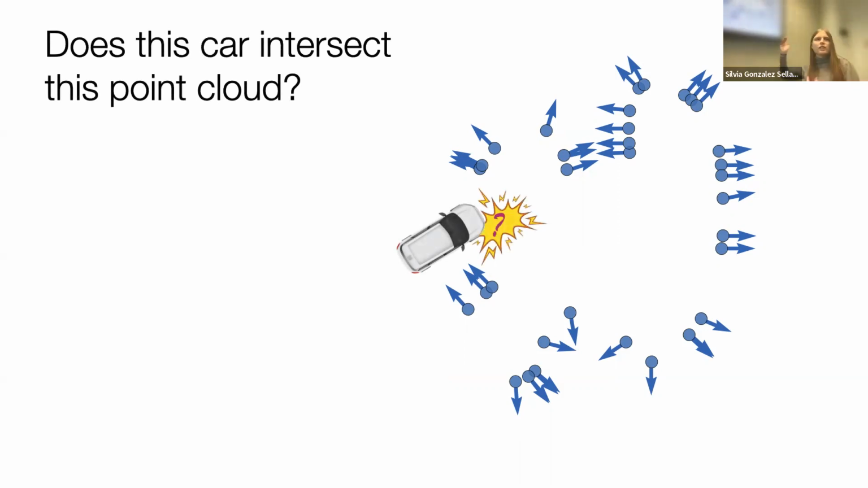So of course, it doesn't touch any of the points, but the points are a discrete representation. We assume that the points come from a complete smooth surface. So does the car hit that surface? That's a hard question. I wouldn't know how to answer it just from these points.